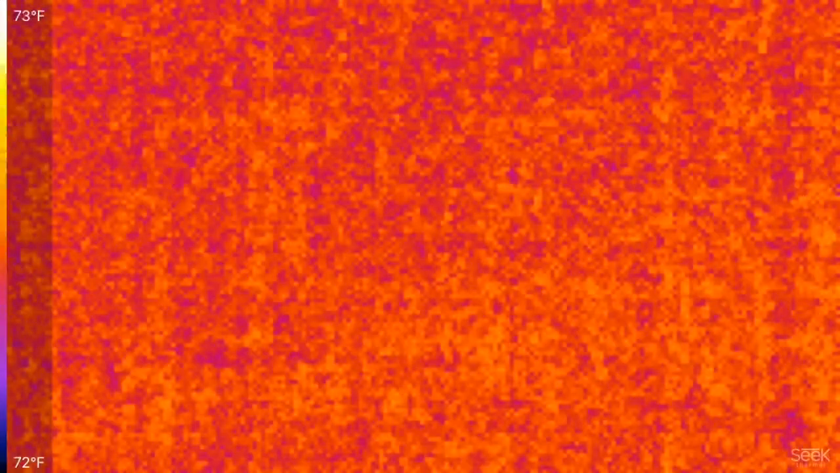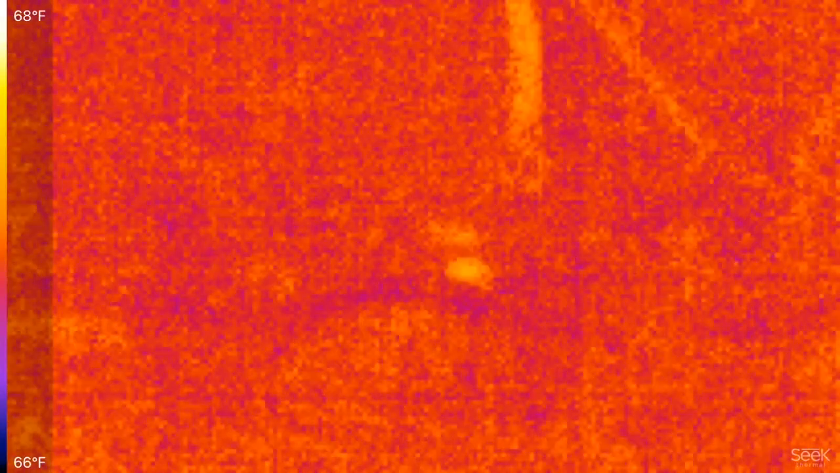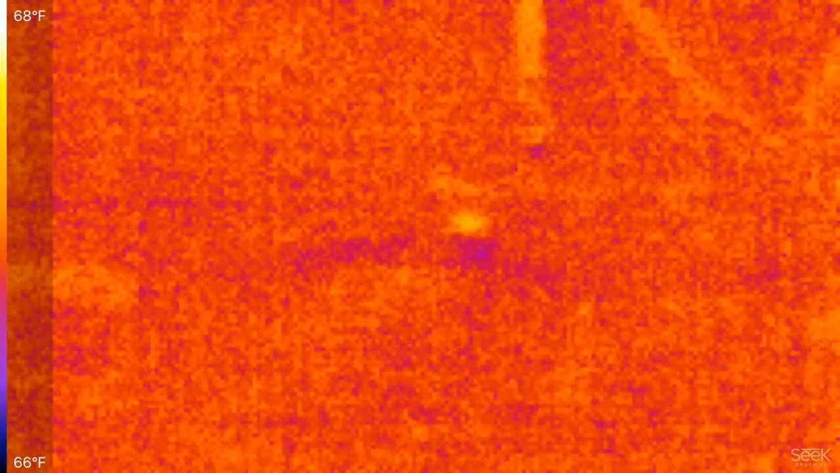Then we walked by the tree. Yes, and I started doing thermal. Oh, we got a critter out there. Got what? A critter? Look, right here, right in the middle. Yes. And that's when I saw what looked like an object. It was definitely registering a thermal, a heat signature. But then it moved away, didn't it?